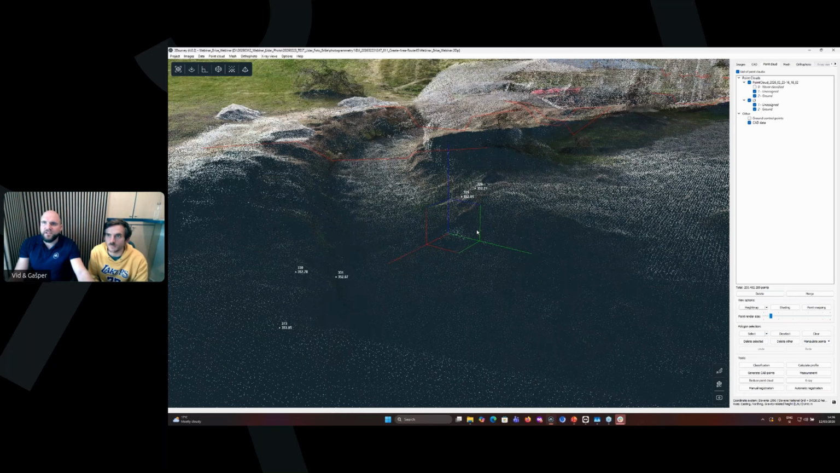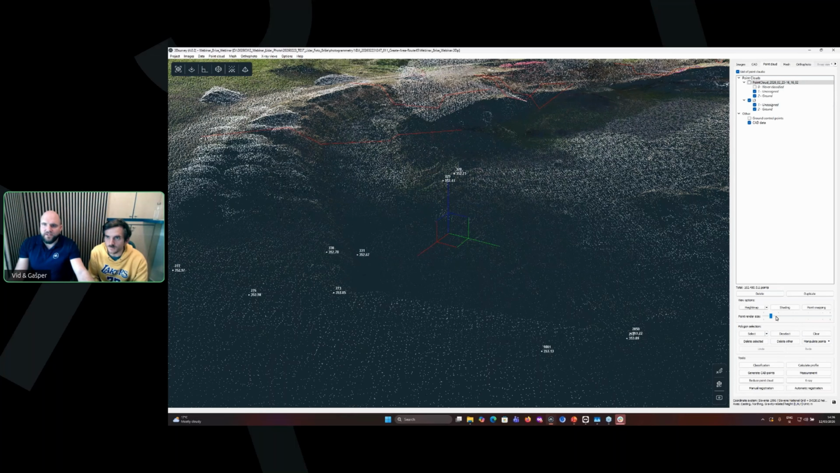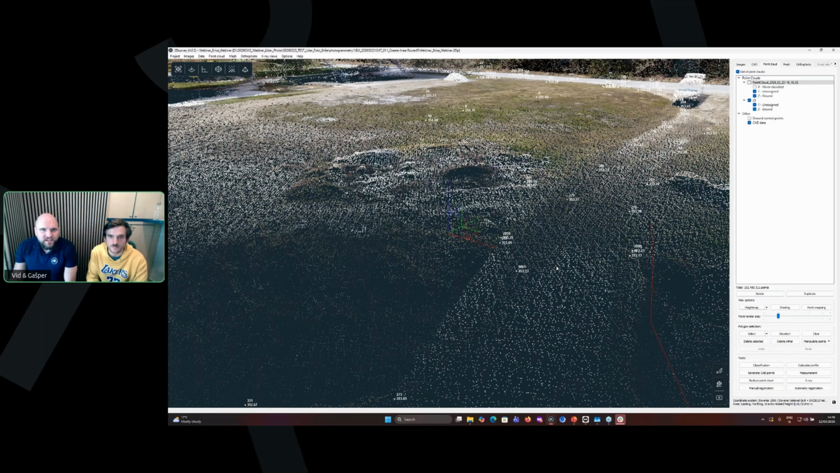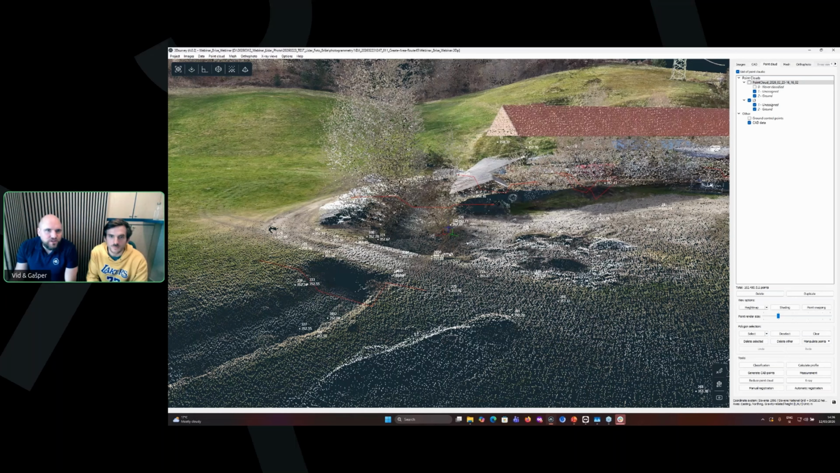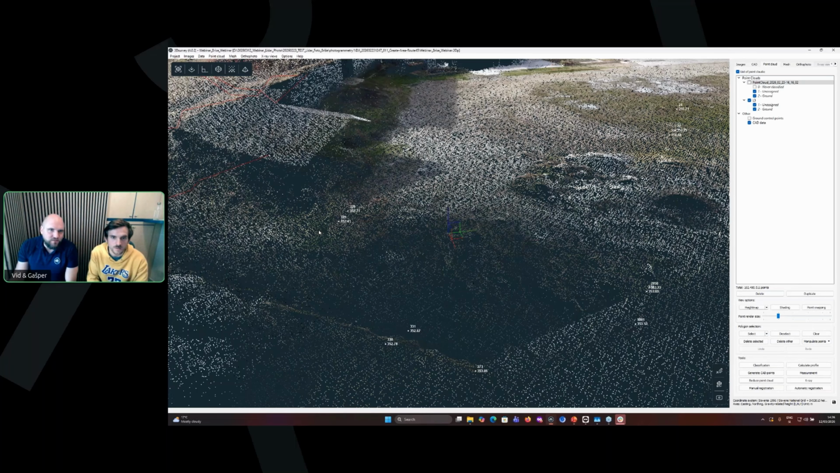Here we will disable this point cloud, and just show the LiDAR and make it a bit thicker. So this is the LiDAR. Here you can see we did get some bush. And here we also have some control measurements.